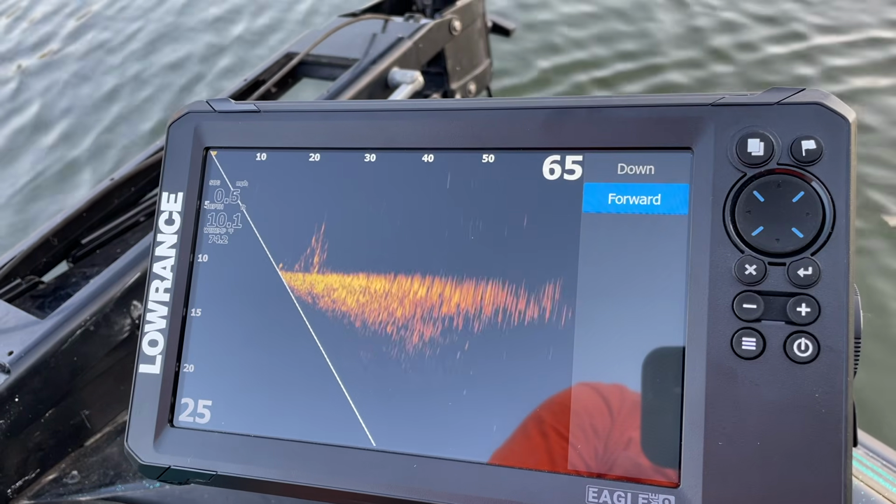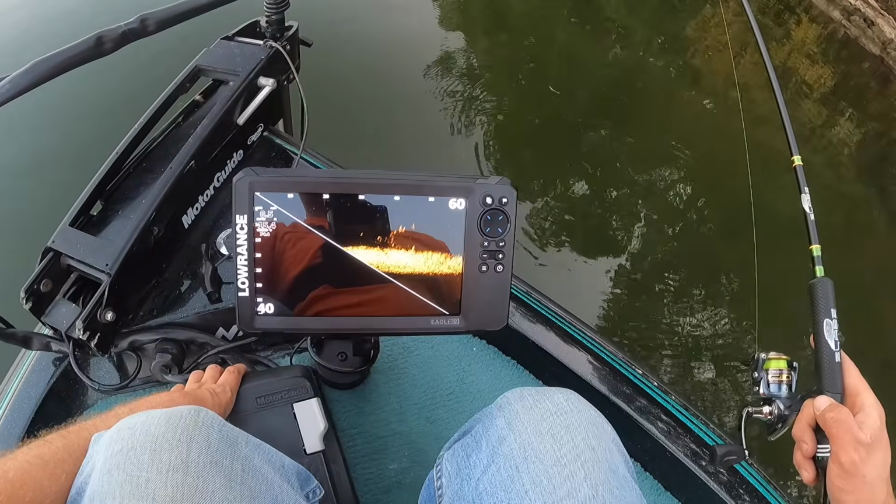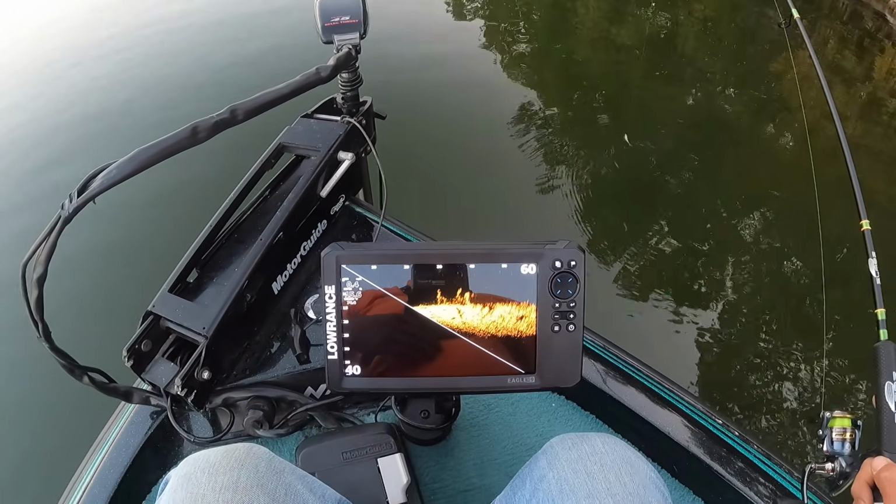The worst thing that I can come up with this, the image is clear as can be, but once you find a brush pile and get set up on it, the cone is so narrow, it's so focused, that by the time you get up and get within 20 feet of that, it goes out of view. It goes into that black corner over there.